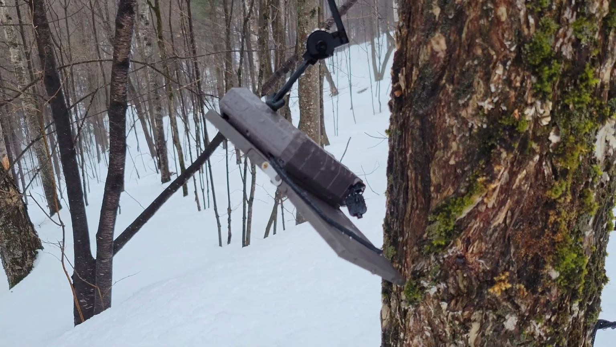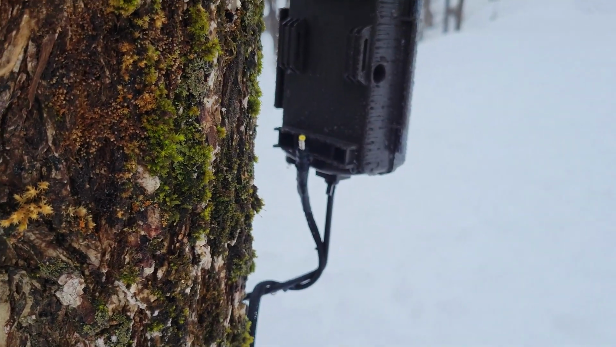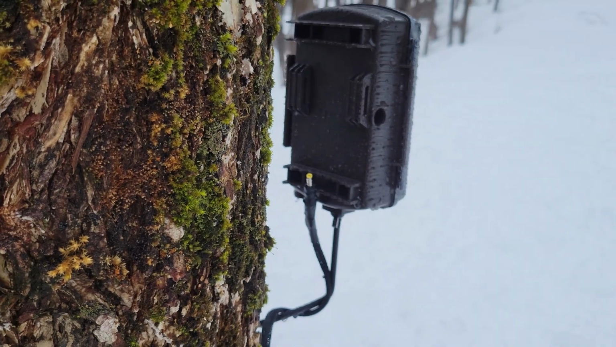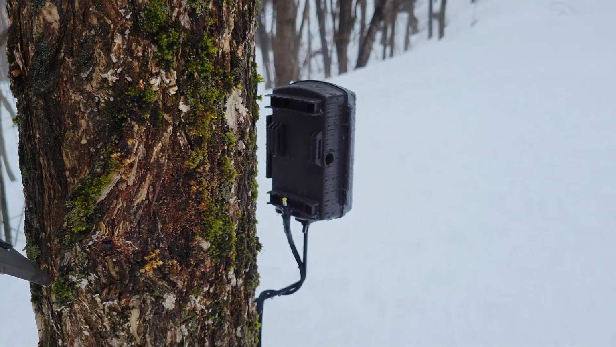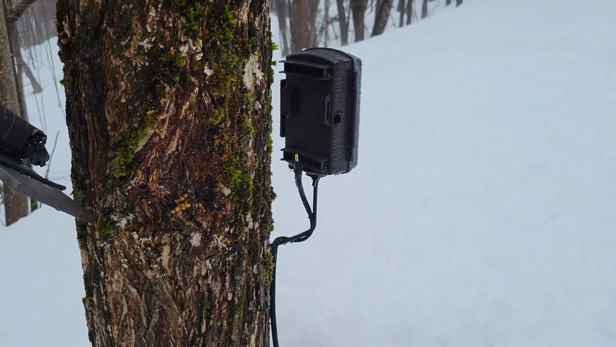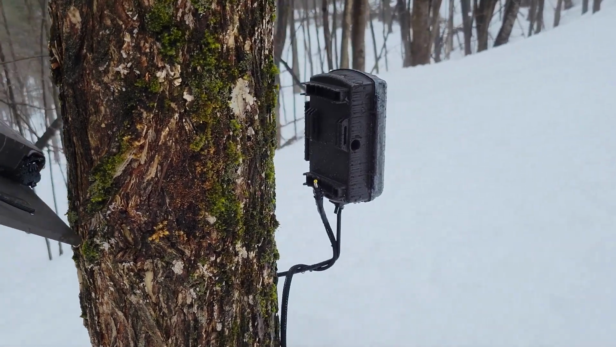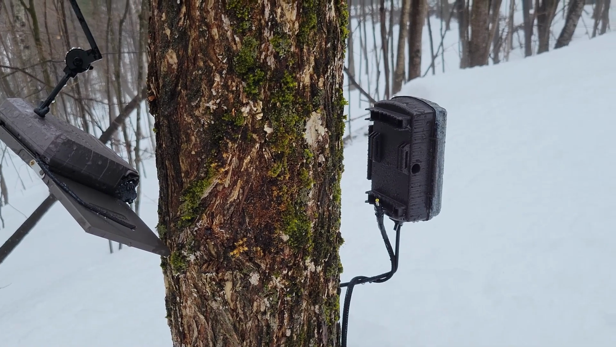All right, guys, even that wire's been ripped out. So no, this camera's not been on. That's really disappointing. Oh boy, not great. So let's hope we have something good on here. It's been out here for almost 2 months without touching it.